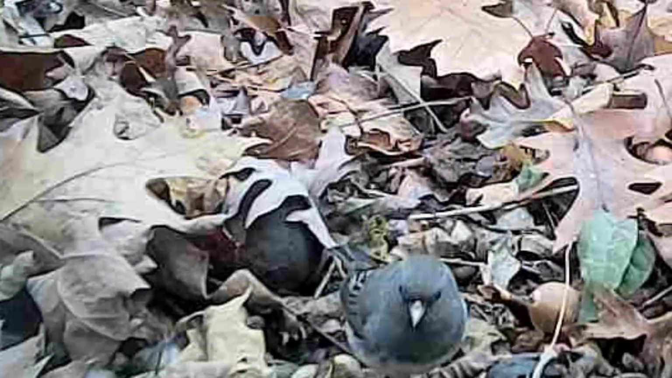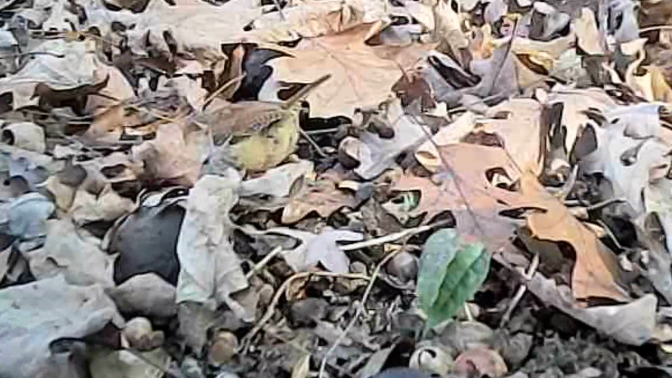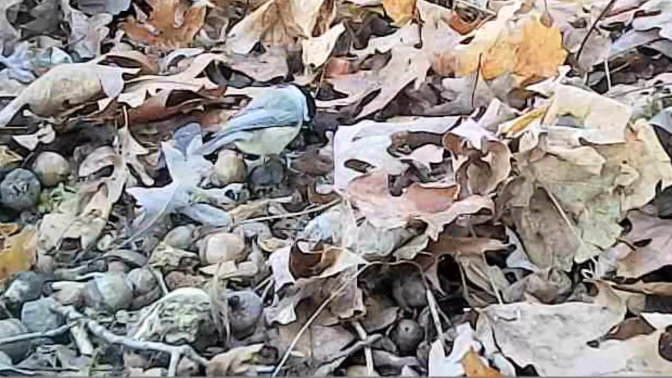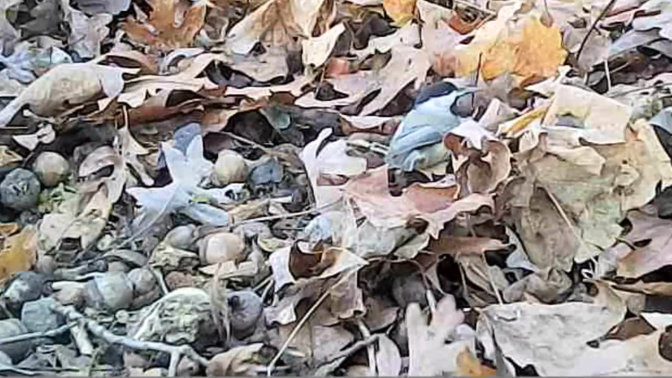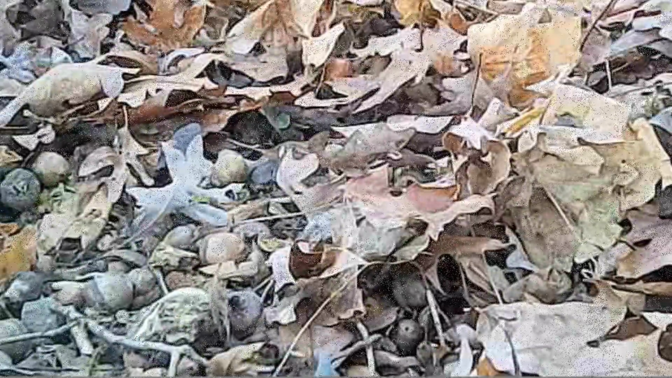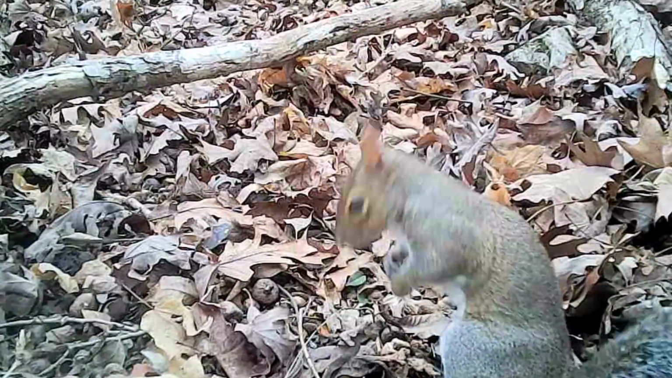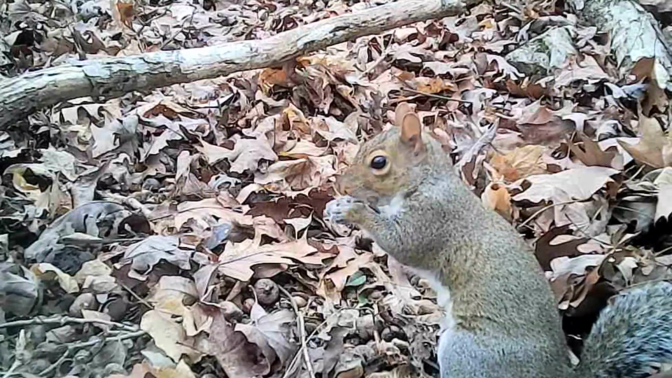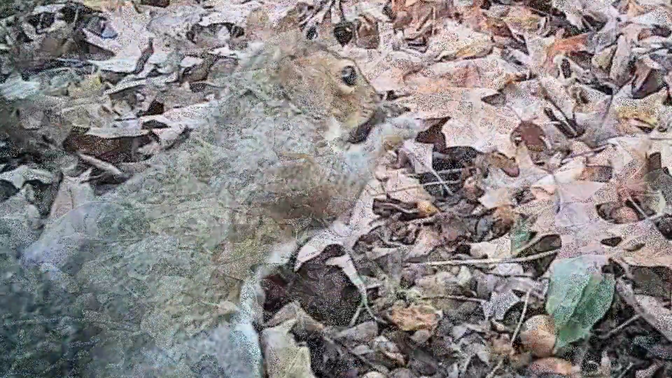And the little birds down here in the acre, they working hard getting these little leftover pieces that the bigger animals have been getting. Ain't they pretty? They all have a hard time in this cold weather. But they get it while they can. Beautiful little birds. The old squirrel, he loves these acorns too. He always working in them.